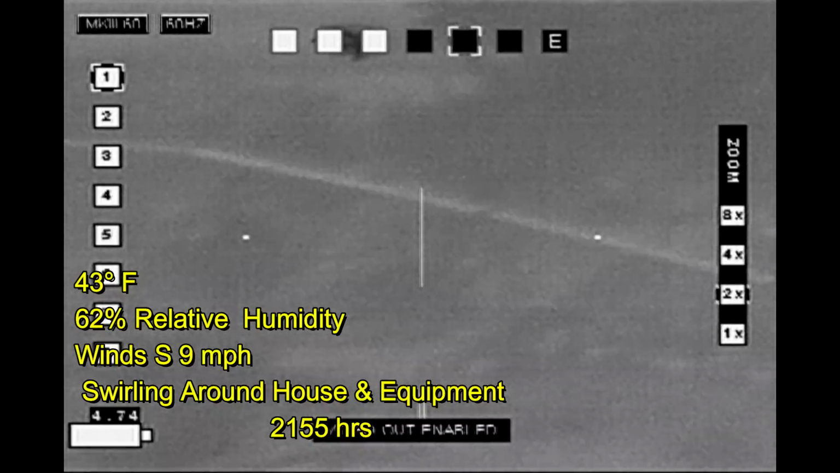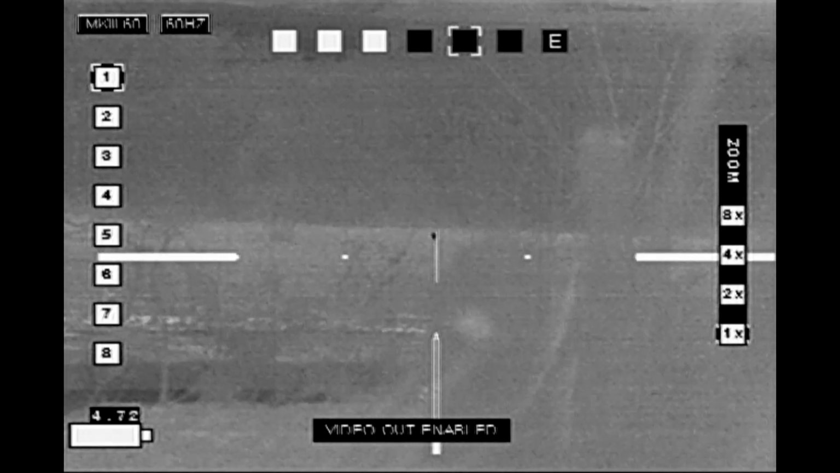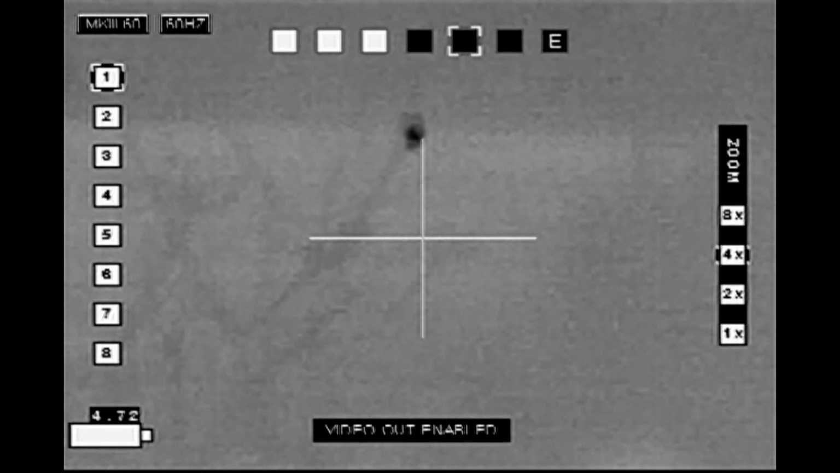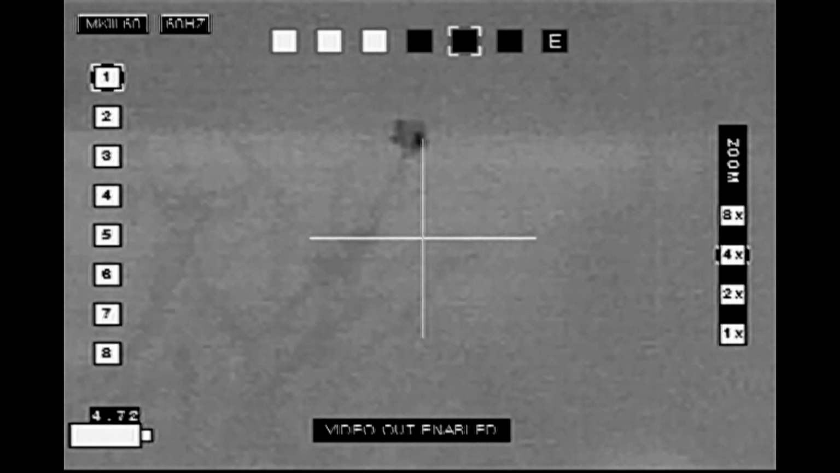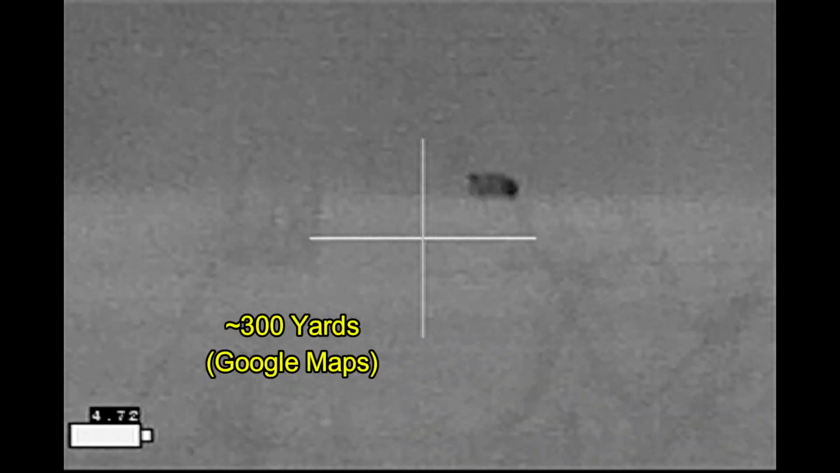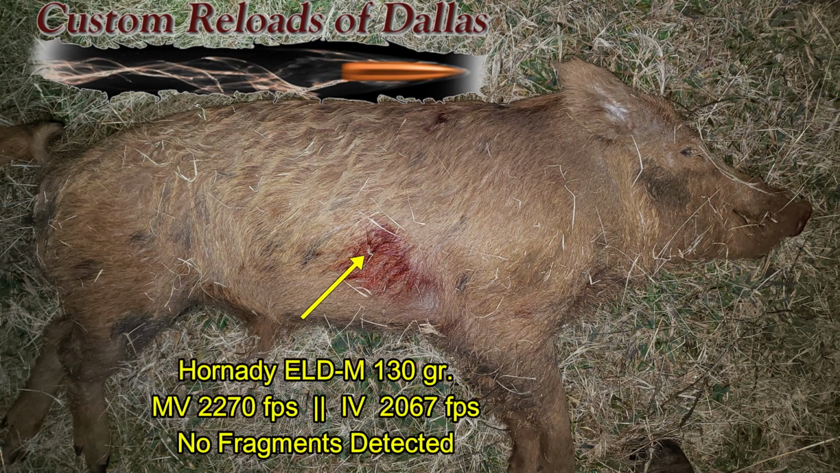And the winds were swirling around the old house and the equipment behind it. I was never able to get close to this hog. And long before I ever had a shot, it winded me, took off running. And here I'm watching it disappear into the woods about 300 yards away. I continued hunting for a good while longer, but with no other hogs in sight, I returned with the one hog that I had and decided to take a look at the custom reloads of Dallas Hornet ELD-M.